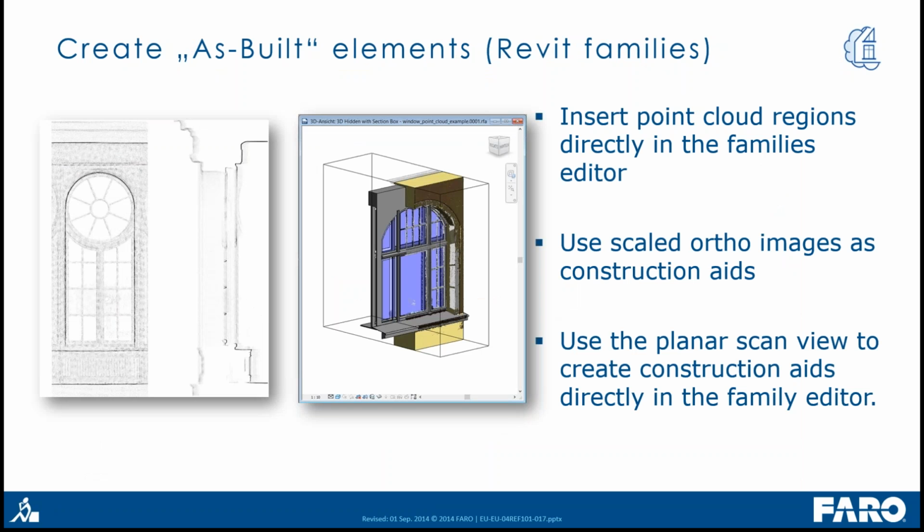Another key feature for PointSense is the ability to work directly inside the family editor. As I mentioned before, Revit has no possibility to bring point cloud data into the family editor, but with PointSense, we have 3 options. First, we can insert point cloud regions as an imported symbol into the family editor.